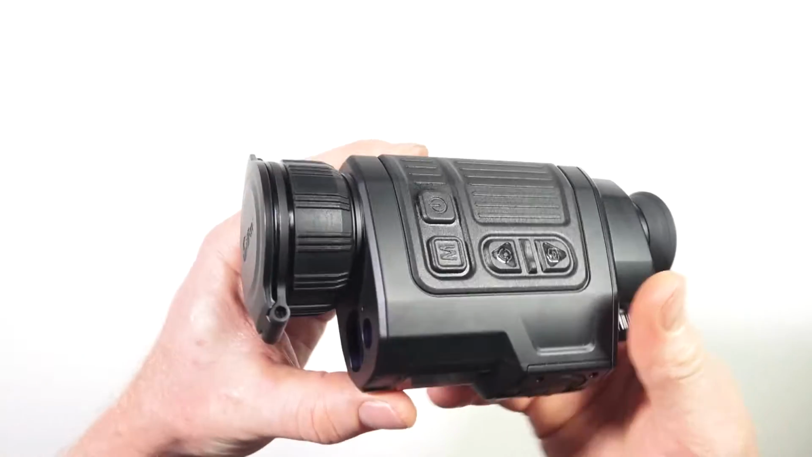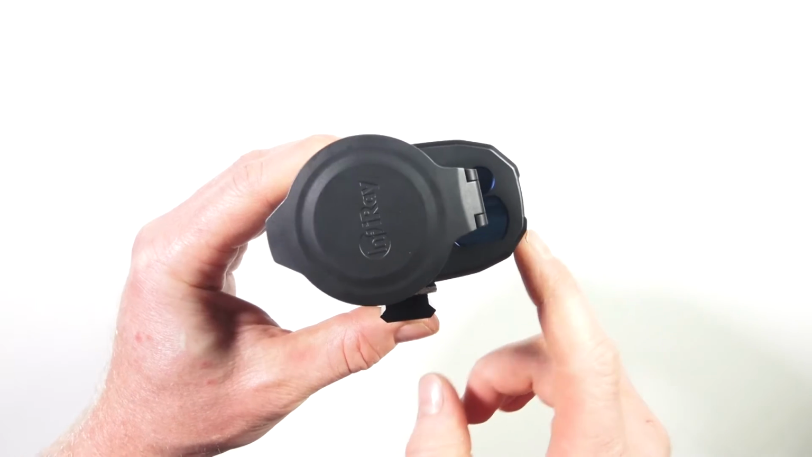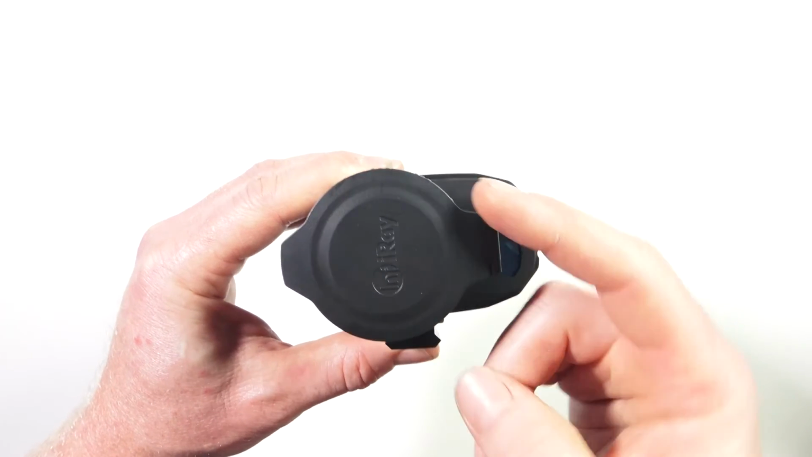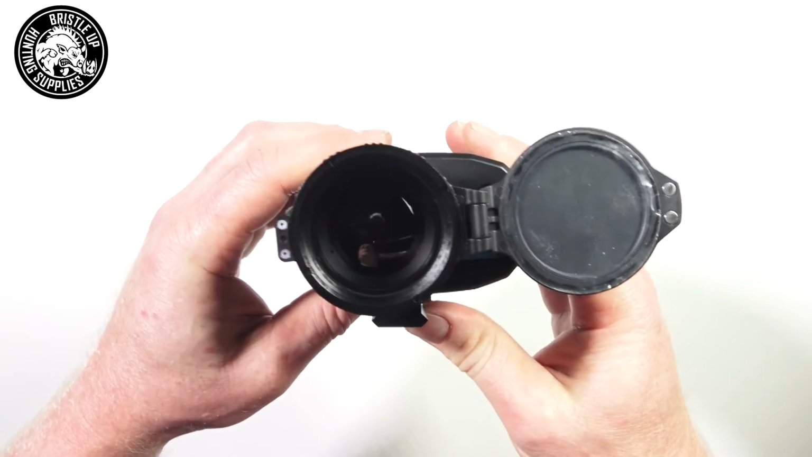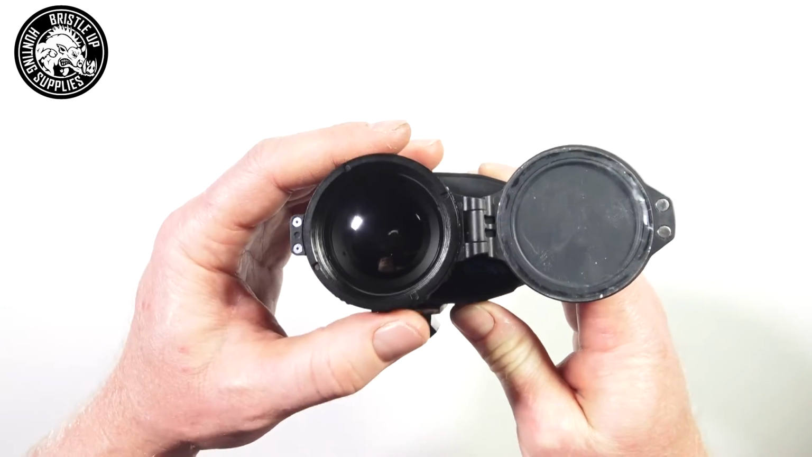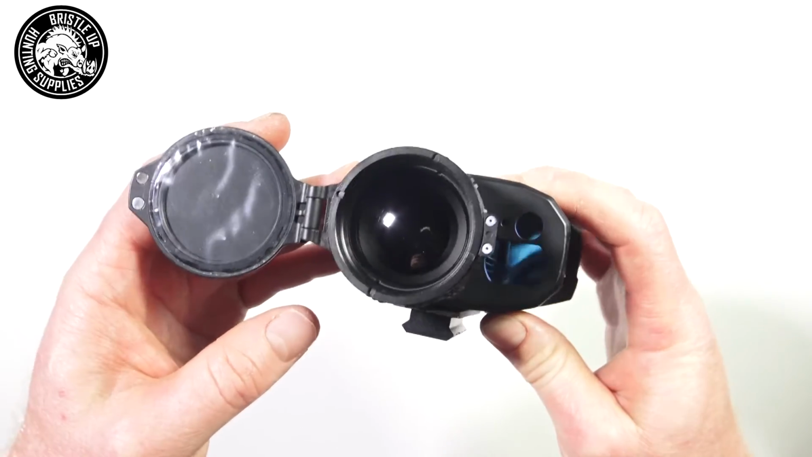Now, one mistake try not to make is the rangefinder is directly near the lens cap here. So even with the lens not open here now, that little nodule there is covering it a little bit, and if you open your lens that way, your rangefinder is not going to work. So common mistake there. You'll realize when it happens, but if your rangefinder is not working, check that you don't have it covered by the lens.